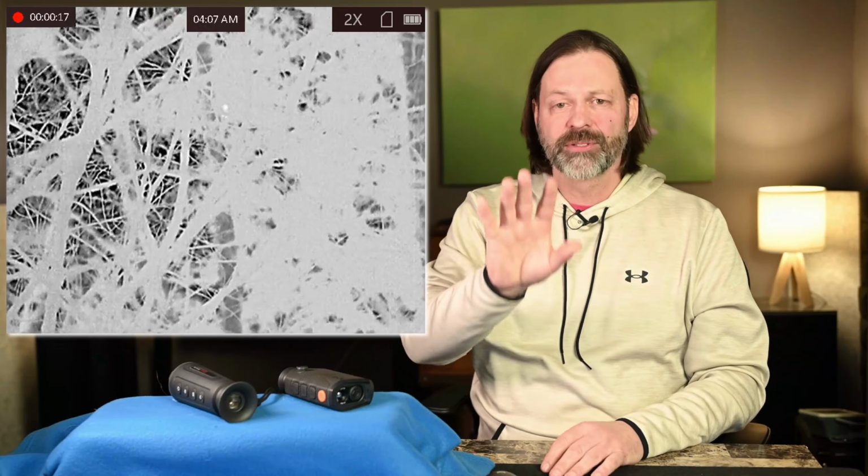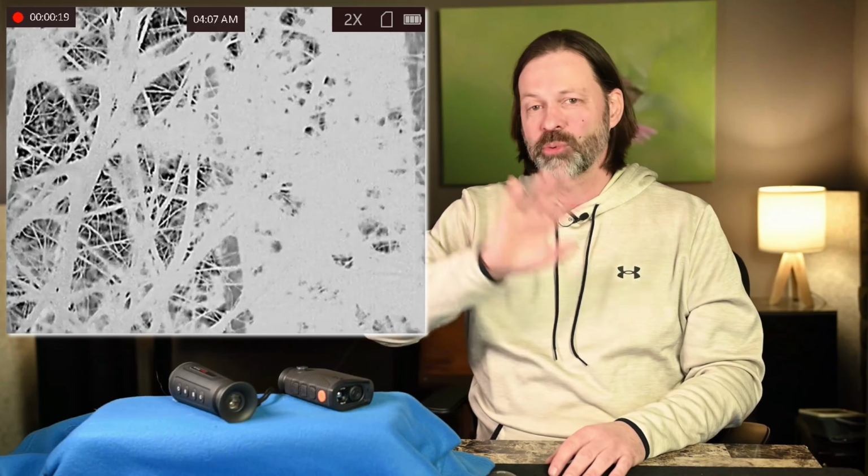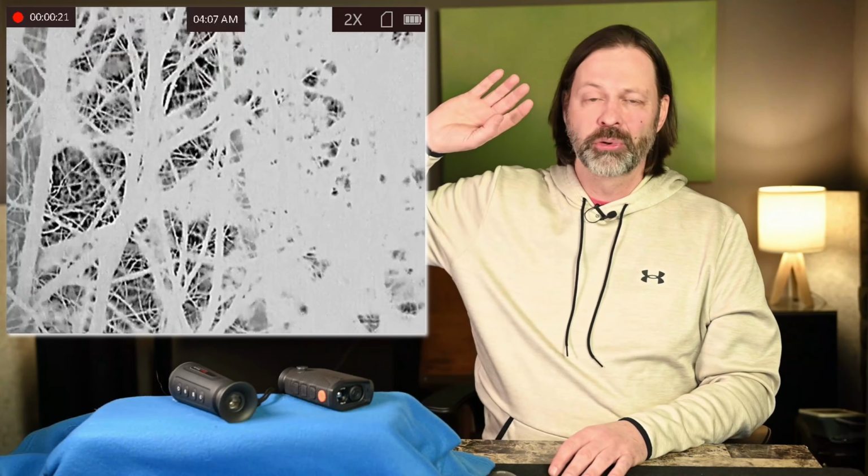I'll give you a couple examples of when this worked in times where I couldn't have seen something. I had a snow goose that was hundreds of feet away. It was just a little dot. And it was flying on a sky that was pretty bright. Could not see it naked eye. But I was scanning looking for stuff and I saw this tiny dot flying across the screen. Now, no practical application for that, but it saw things that I couldn't see with my naked eye even in the daytime.